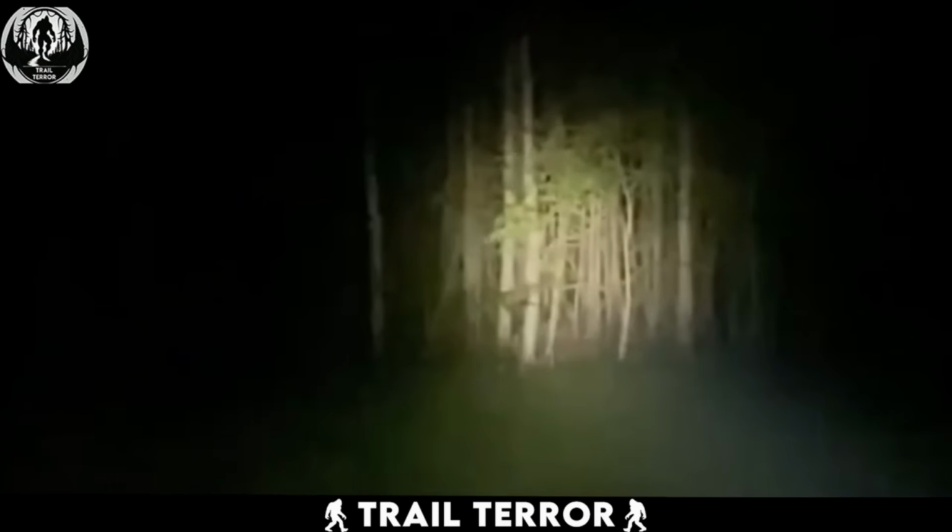In this eerie video, it's not so much what we see that captures our attention, but what we hear, filmed by someone at night near the edge of a forest. The person uses a flashlight to light up different parts of the forest entrance. But why are they doing this? The reason becomes clear when you listen.